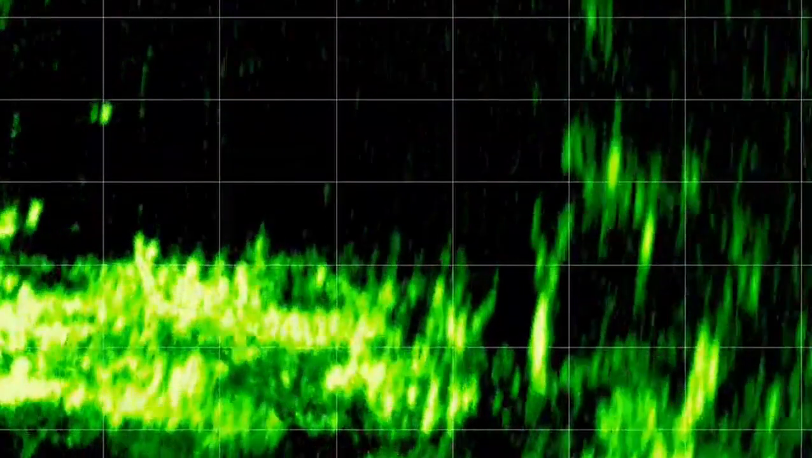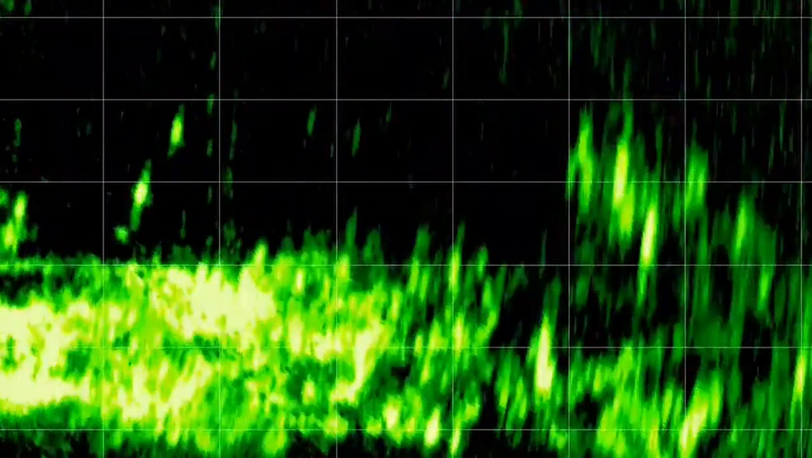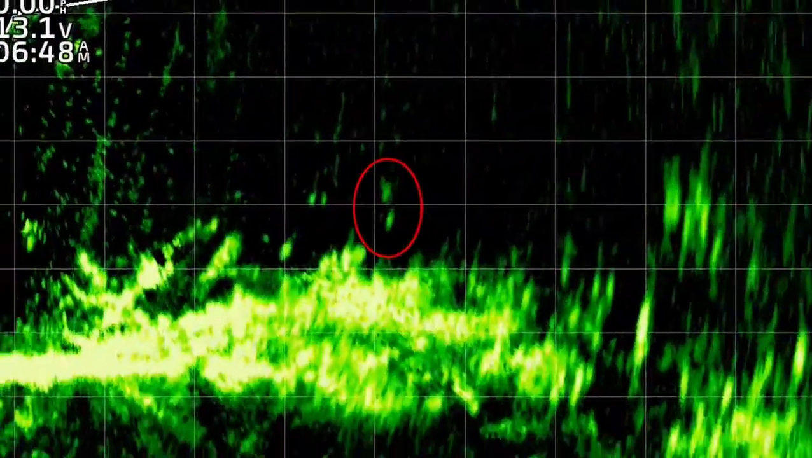There you see the jig about 35 feet from the boat, working along the bottom. See it on top of the brush pile. It's kind of hard to see. There's the jig, drop back down to the top of the brush pile. I'm just working it along the top. Drop back down one more time.